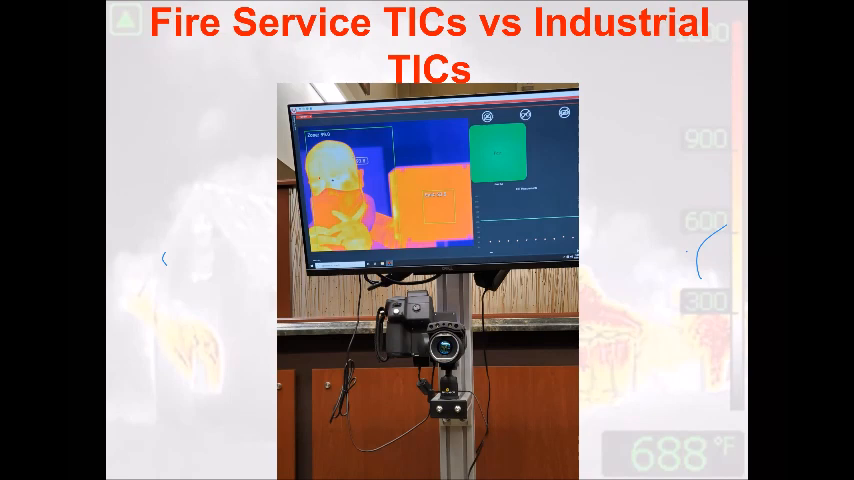That's the most accurate portion of your body to take a temperature with a thermal imaging camera. A fire service TIC is basically telling us, hey, this is what I think the temperature is. It's not a fine, minute reading because of the parameters that the camera is set at. If we could go in and change what we're looking for, then we would be able to do really fine, minute temperature checks like this right here.